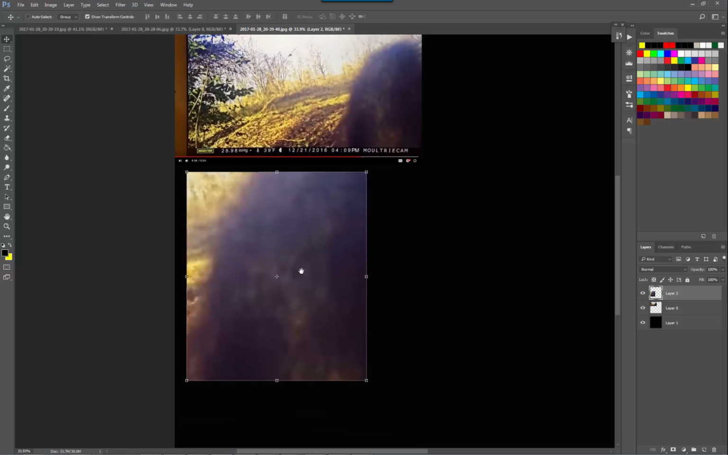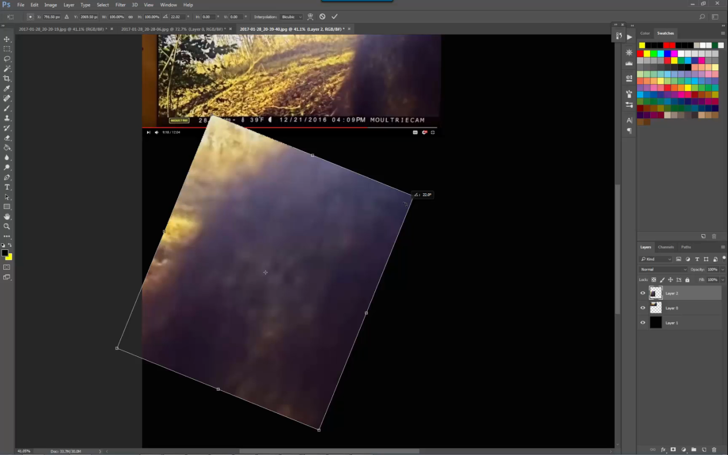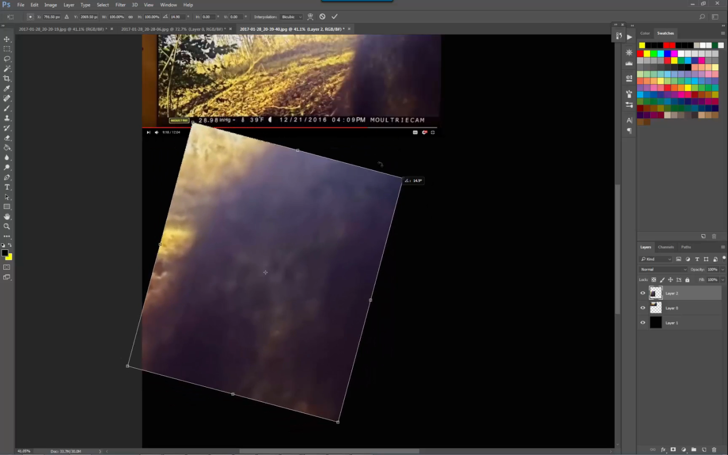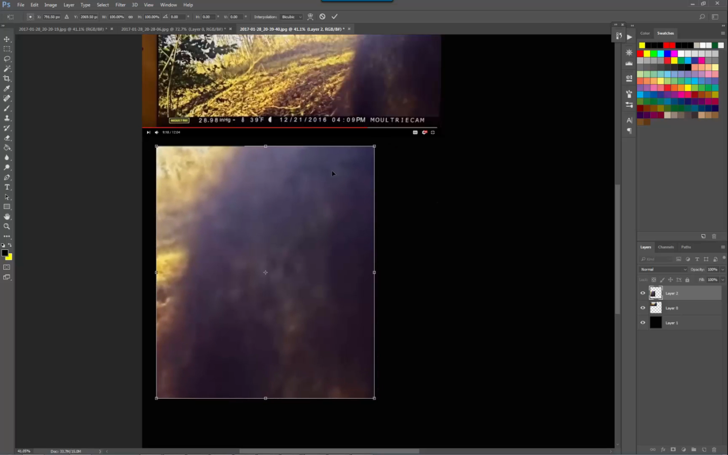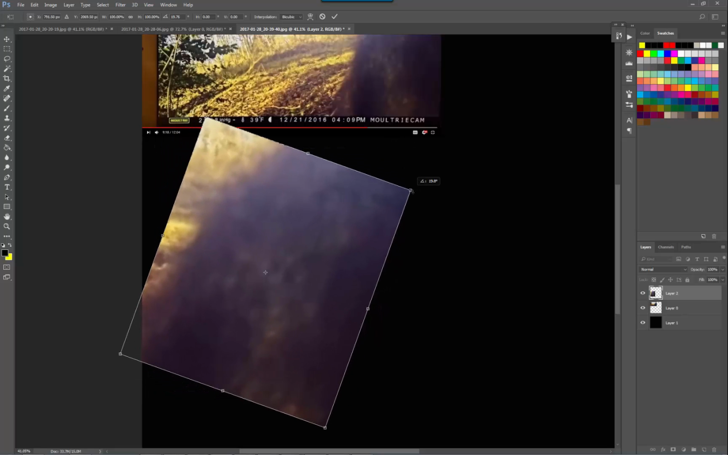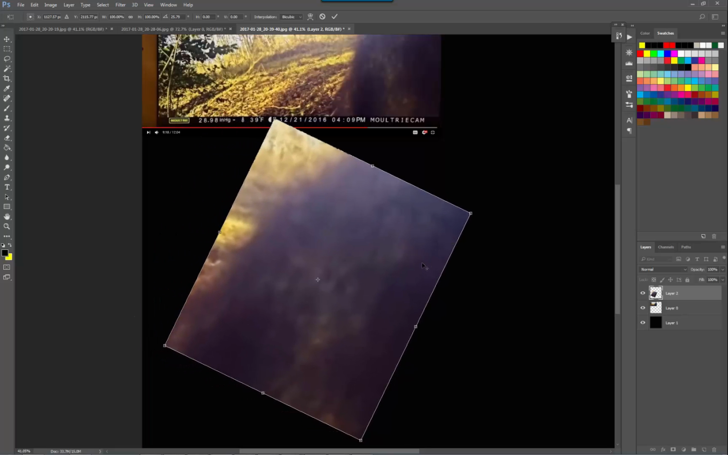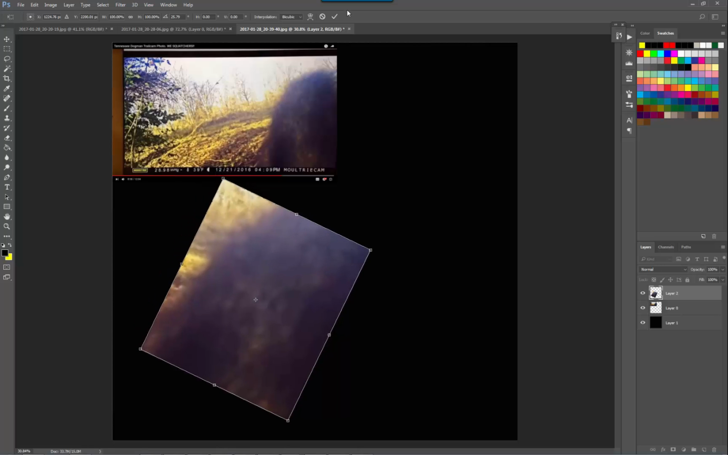So this is what I believe to be the face, the head of the potential Dogman, and I'm going to rotate this now. So what you do is just put the cursor on the corner there, and the rotation thingy, getting technical, comes up. So that is now upright, more or less.